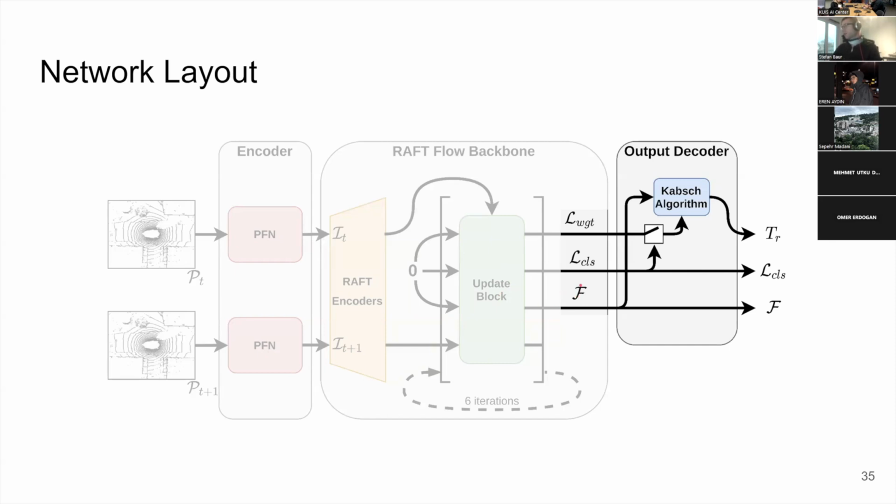But what we basically did is, usually this only outputs an optical flow, but we extended it to also output a classification. This is basically what tells us whether this is a moving or a static point. And we also edited the network so that it also outputs a confidence weight. This basically means, how confident am I in the flow prediction.